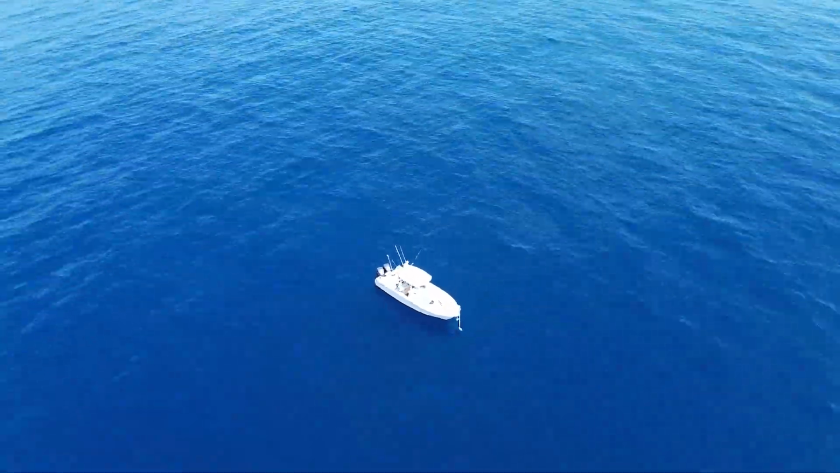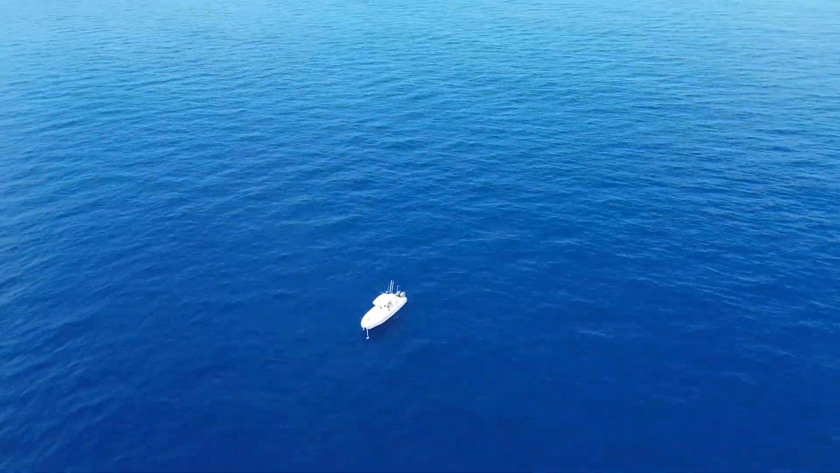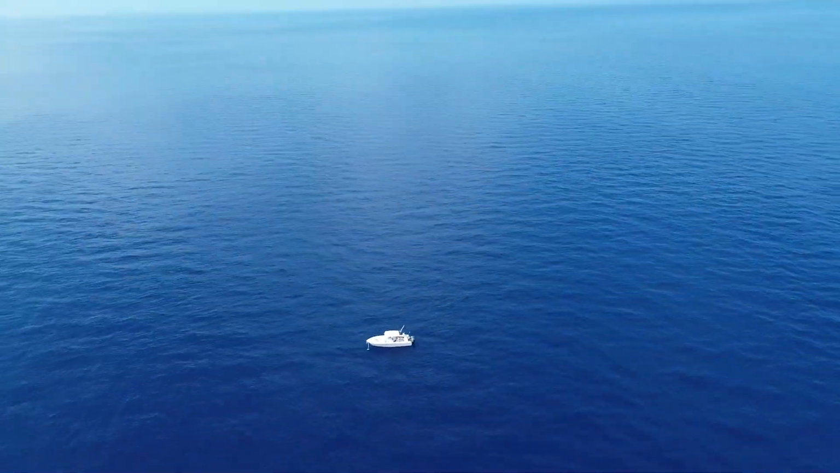Today we're headed offshore in my Sailfish 290 and we're looking for some new spots with the help of our Strikelines hard bottom HD chart.